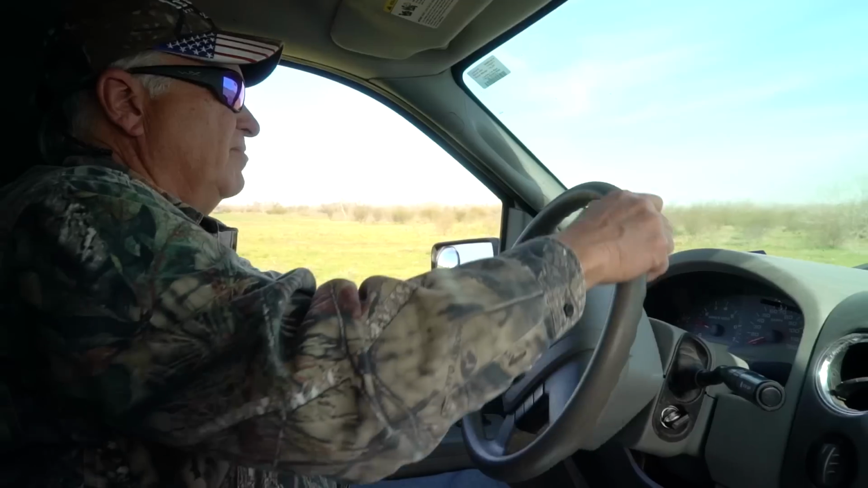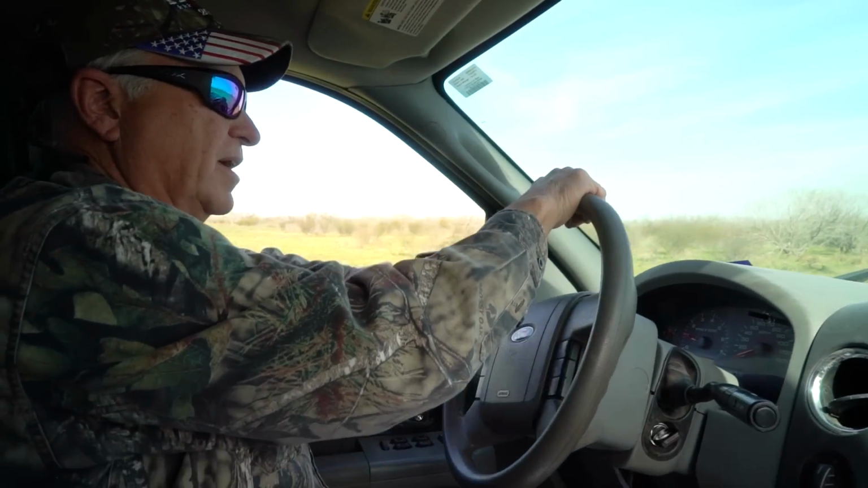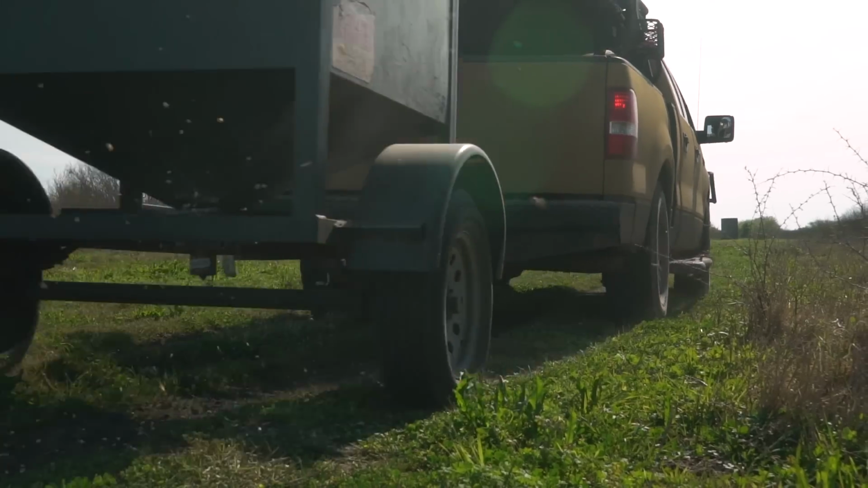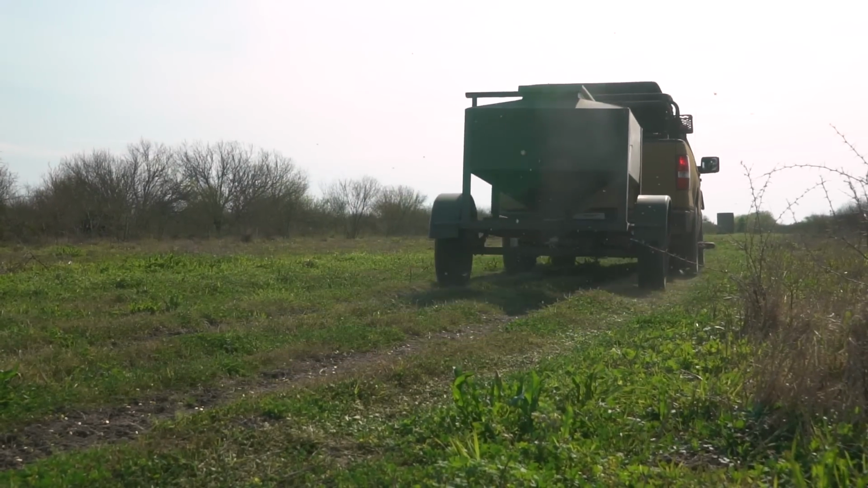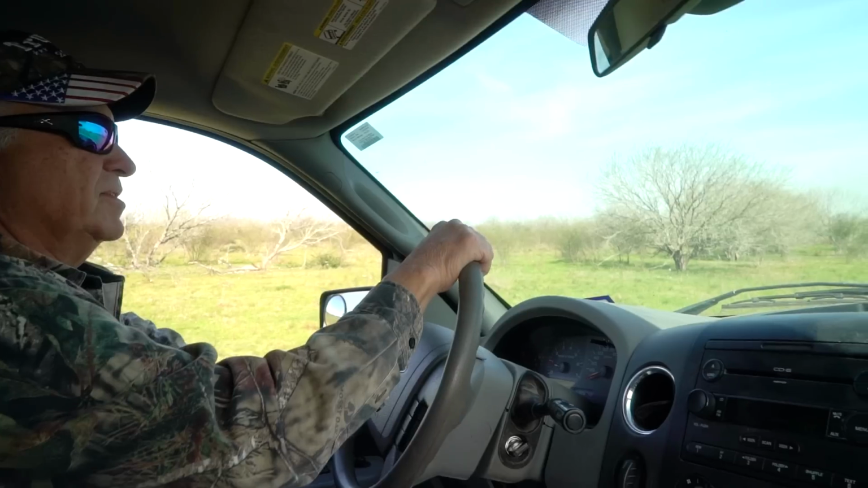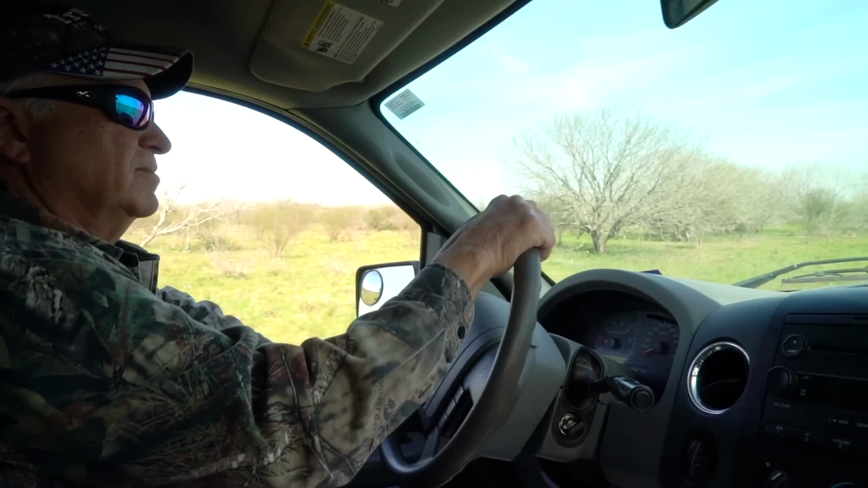We're driving right now trying to learn the lay of the land, and I've got a feeder on the back of the truck here. It's a spinner feeder full of corn. We're going to be corning some roads, then going back after dark tonight and checking these corned roads and see if we can find sounders of hogs or even individual boars out on that corn, and get the wind right on them and sneak up and see if we can get some pigs on the ground.